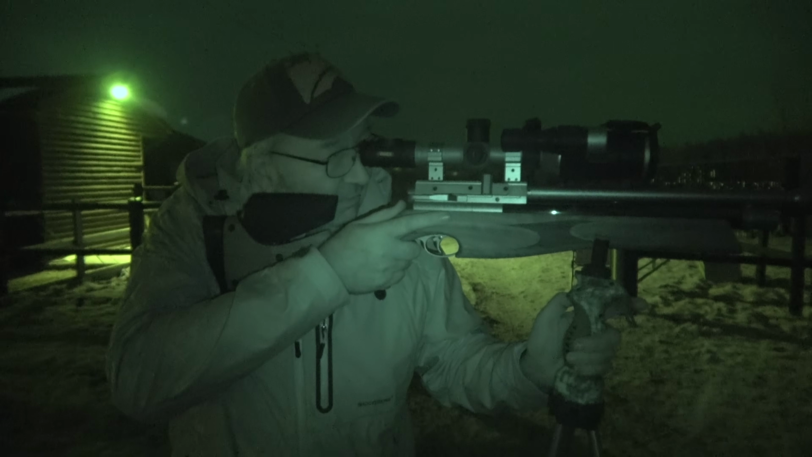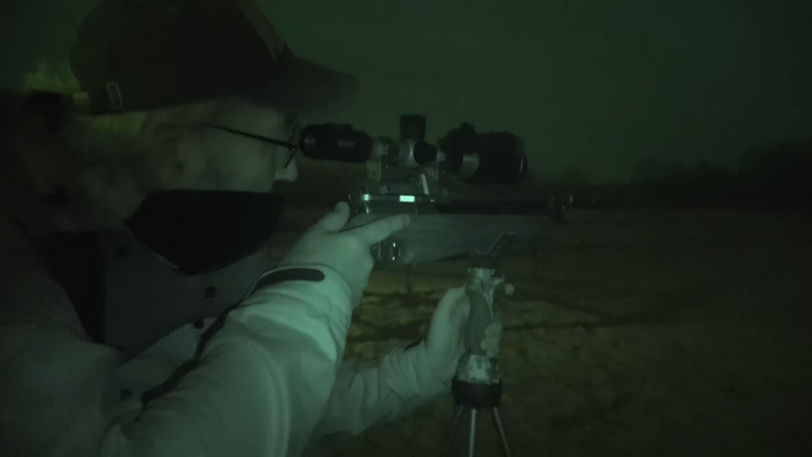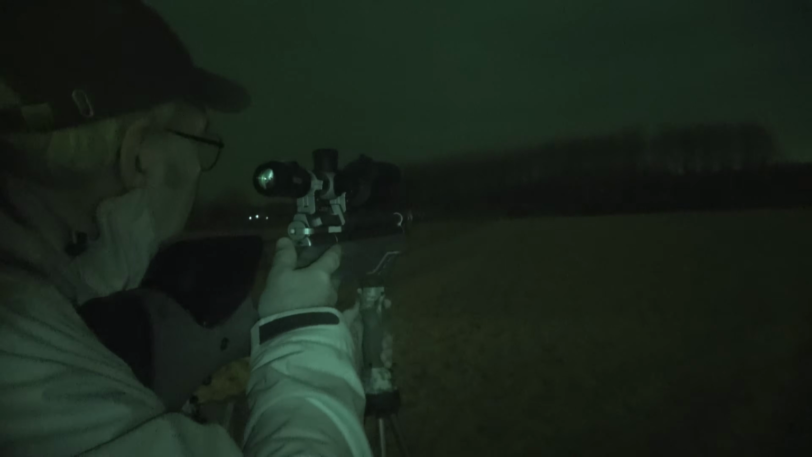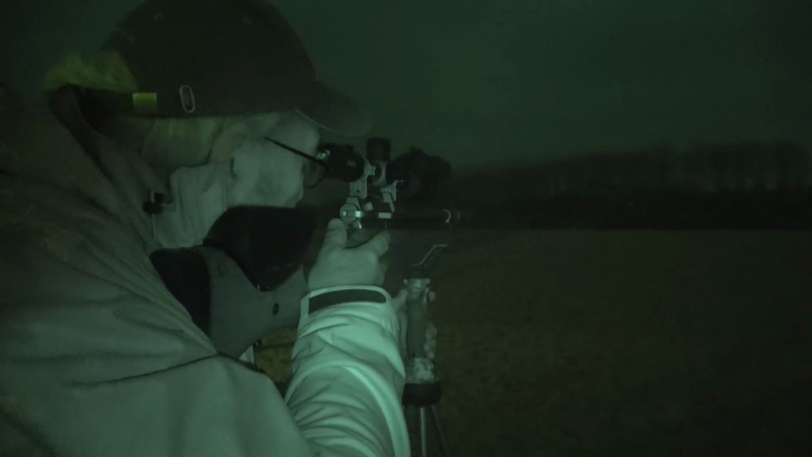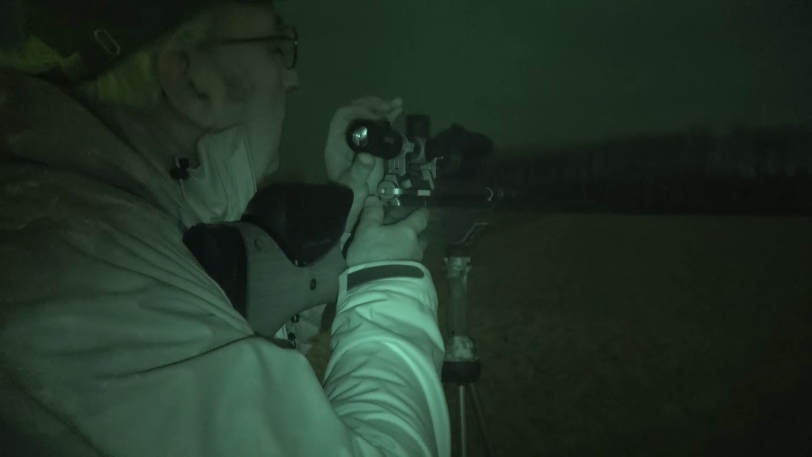Oh, there we have some potential clients. Yeah, they're feeding. Now, can I get close to them? The wind is not in my favour at all, by any means, but we'll have a go. See what we've got as well. I don't know if your camera can pick it up, but you see the length of our shadows from that permanent light. See the shadows going out. It's not in our favour either, but there we go.